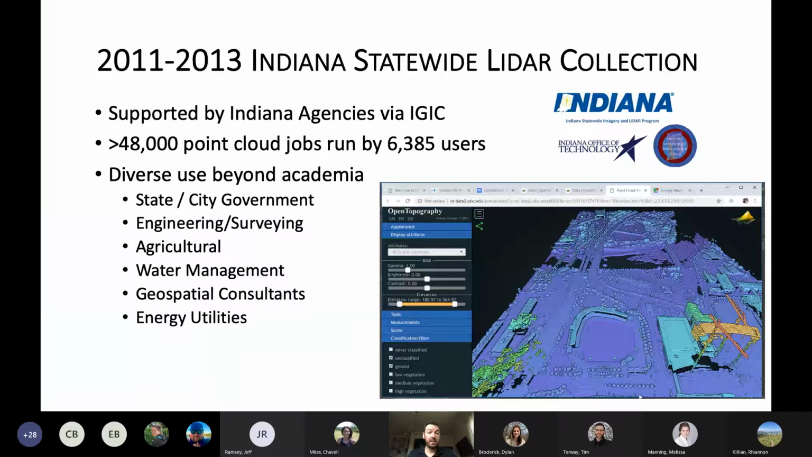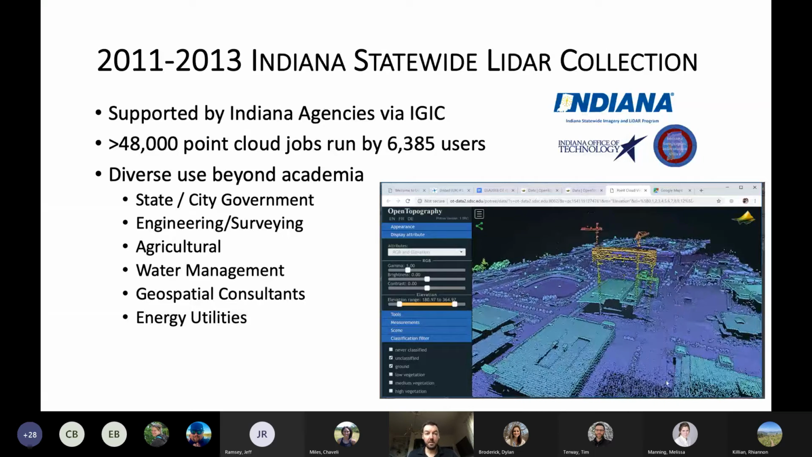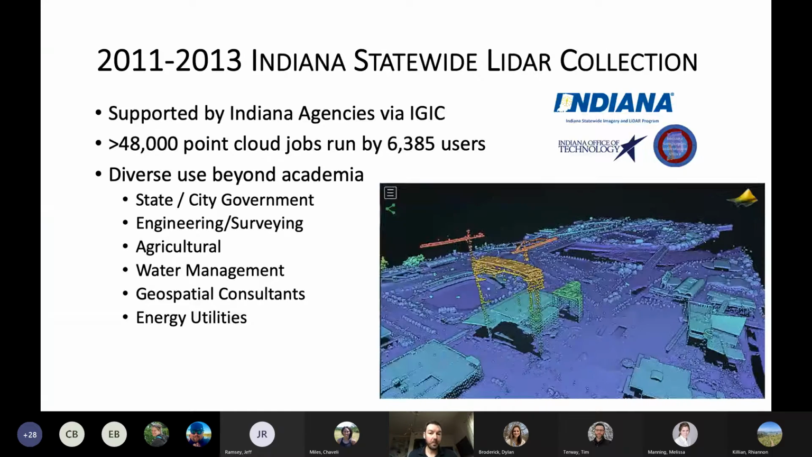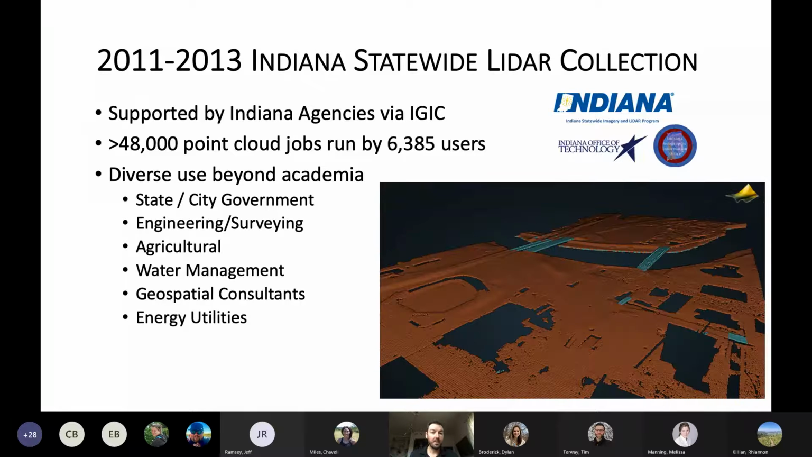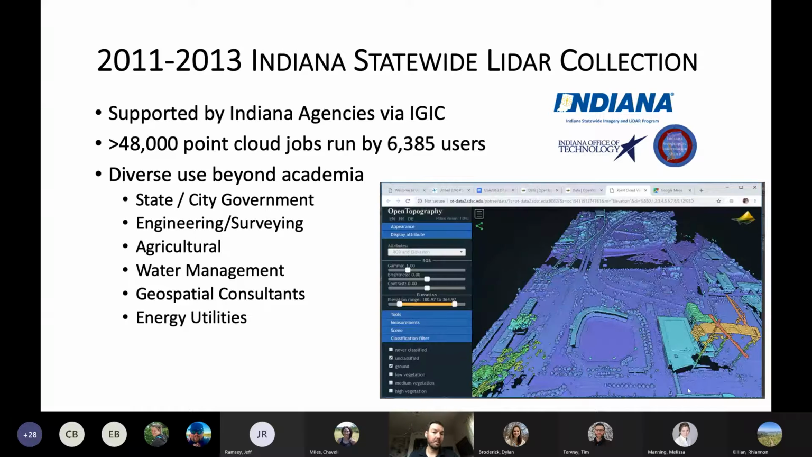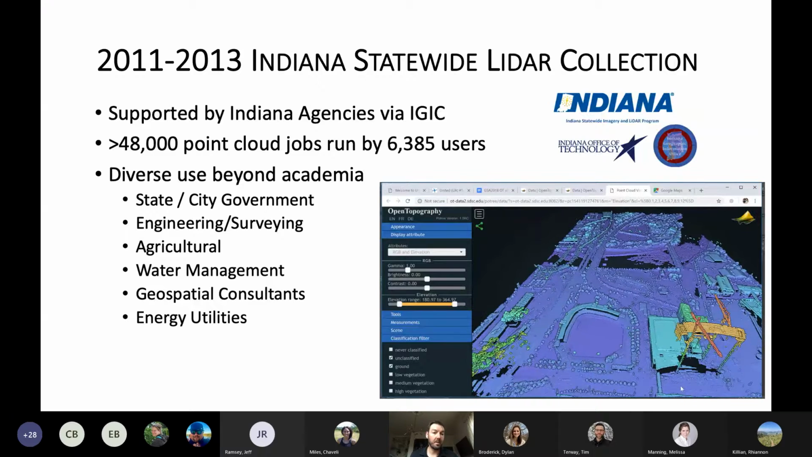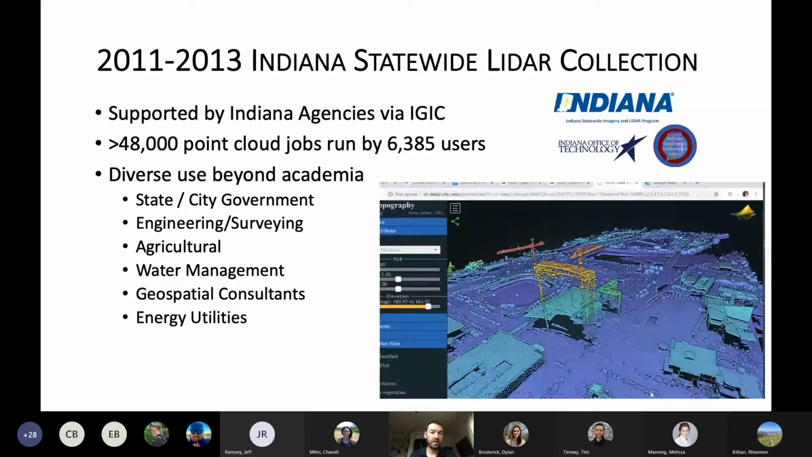The other case study, or the bigger case study, was to look at the state of Indiana. So in 2012 or so, the state of Indiana was in the middle of a statewide LiDAR collection, and they had all this point cloud data they didn't know what to do with. And they had found Open Topography. This is still pretty early days of OpenTopo. And they approached us and said, we don't have a great way to distribute these data. Would you guys be interested in hosting them? And so we, for a relatively low fee, took the data set and put it into Open Topography.